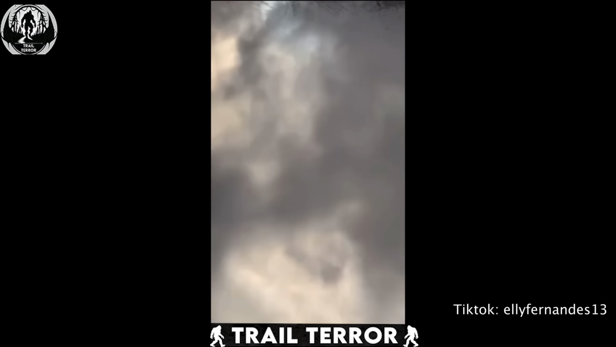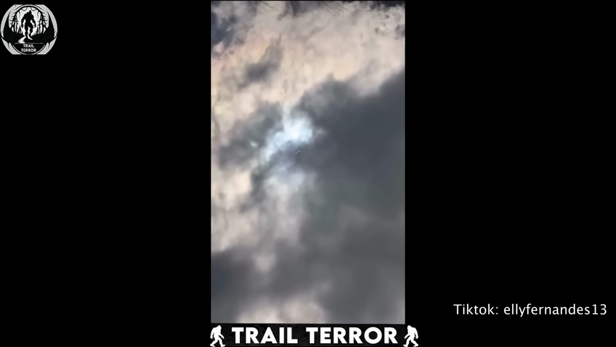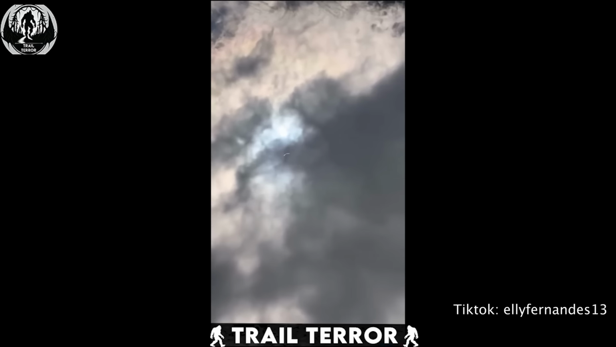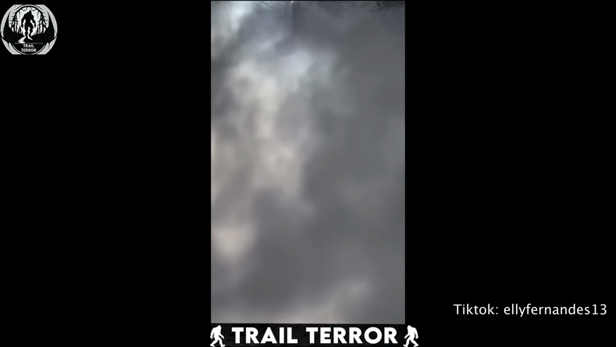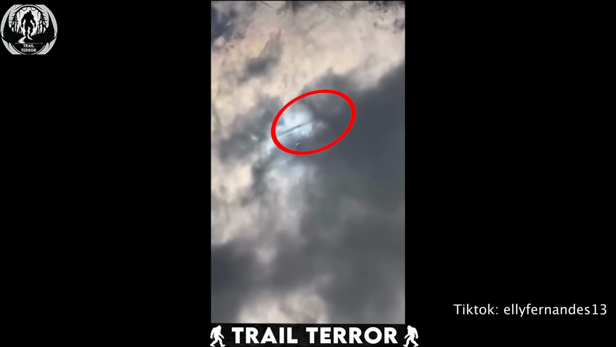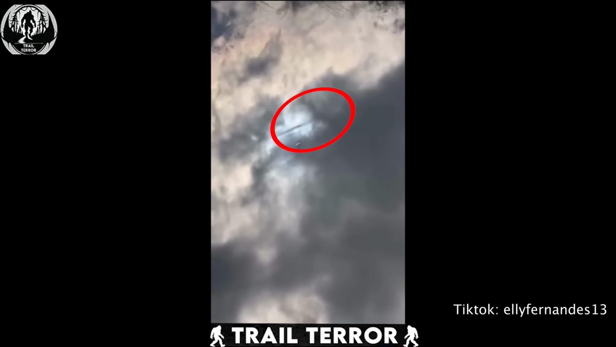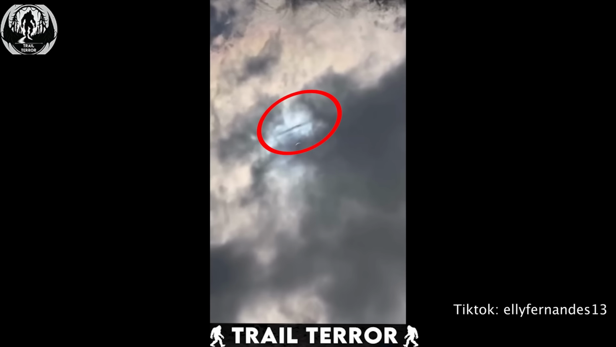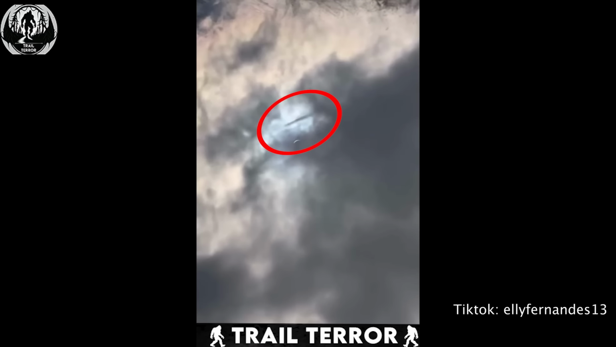Internet users are buzzing with theories, ranging from alien spacecraft to mythical dragons. While I'm tempted to jump on the alien bandwagon, a more logical explanation might be a Black Hawk or Apache helicopter. Regardless of its identity, the object's incredible speed is undeniably fascinating. What do you think this could be? Share your theories in the comments below.